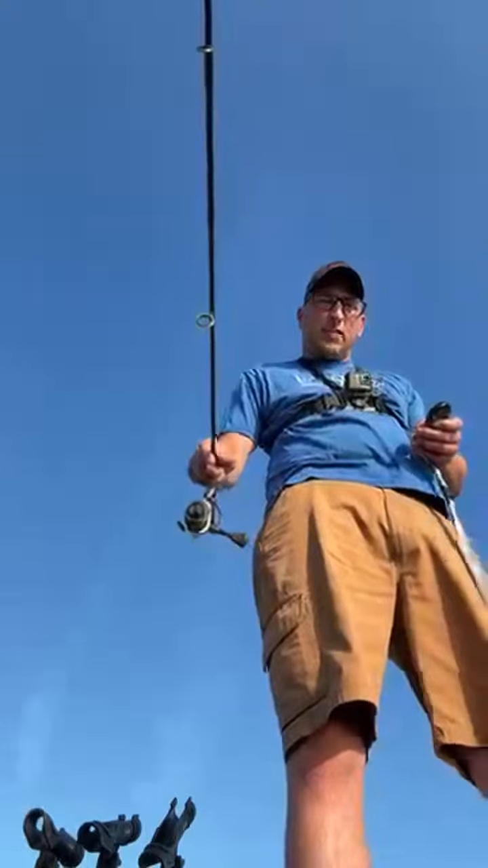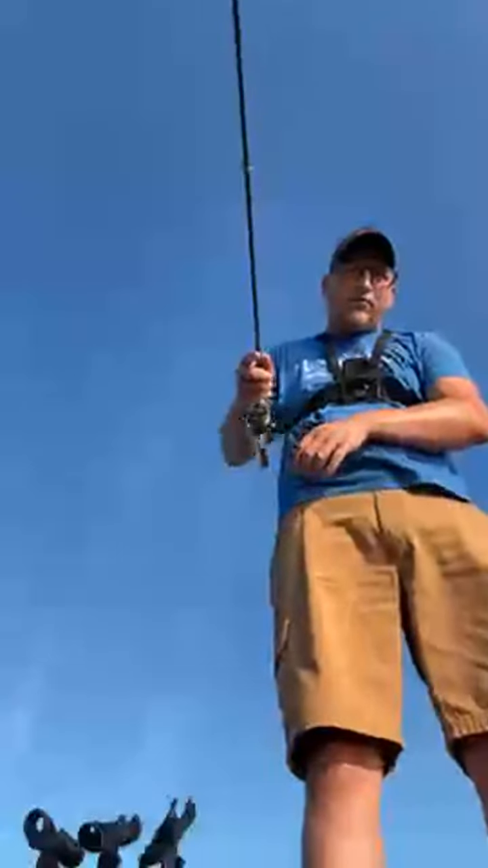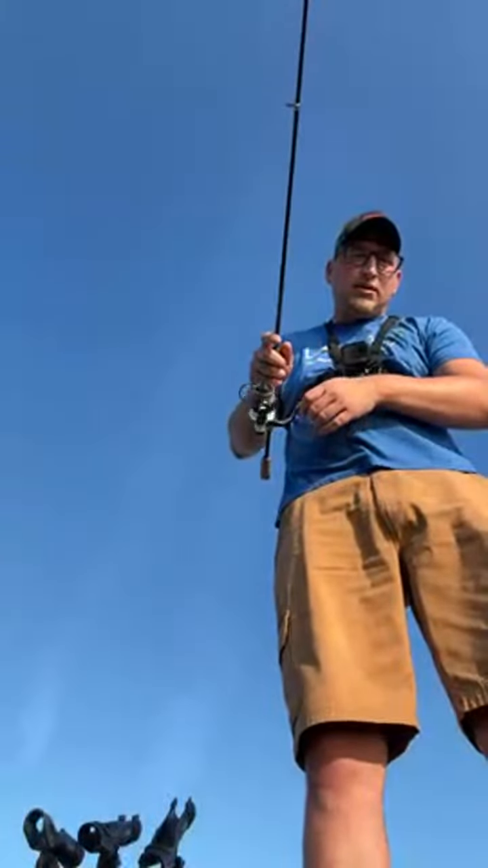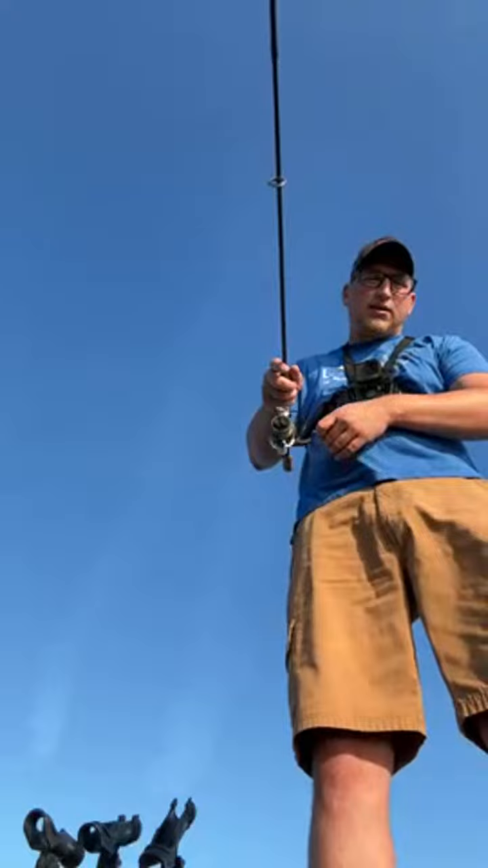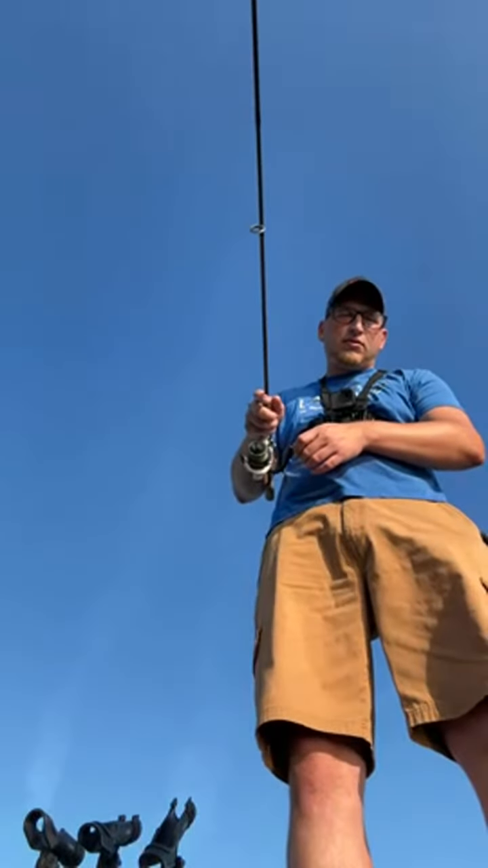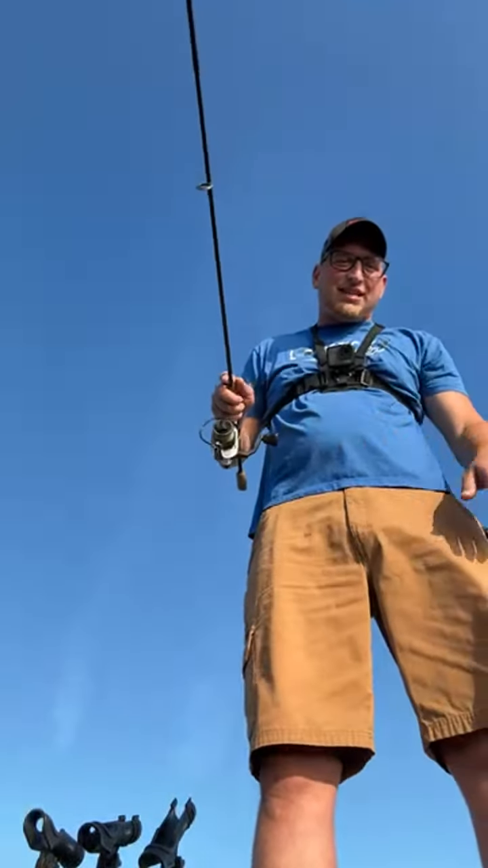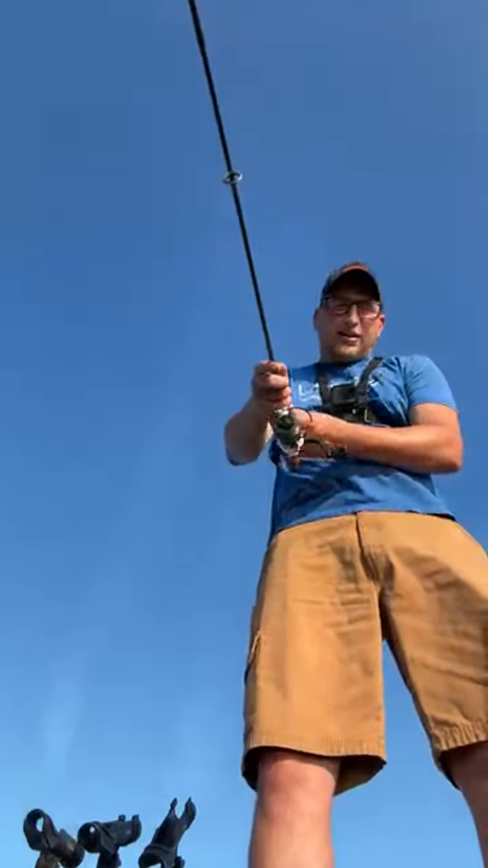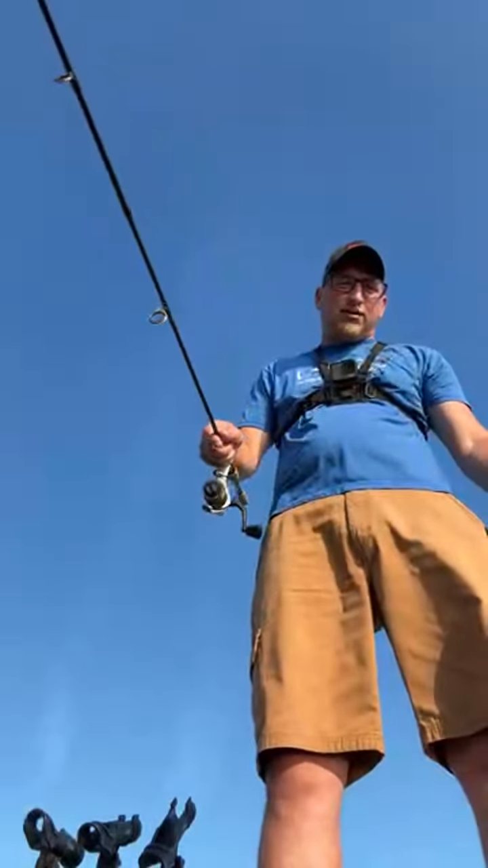Got a good one. There's a couple of them down there right now. There's another group of them off to my, kind of this way. They're coming this way, so might get eaten pretty quick once this other group gets here. Dude, oh my goodness. Messed that one up because that was finally one of the big marks that was down low. Finally came up to hit it. What an idiot. That was a good fish too.